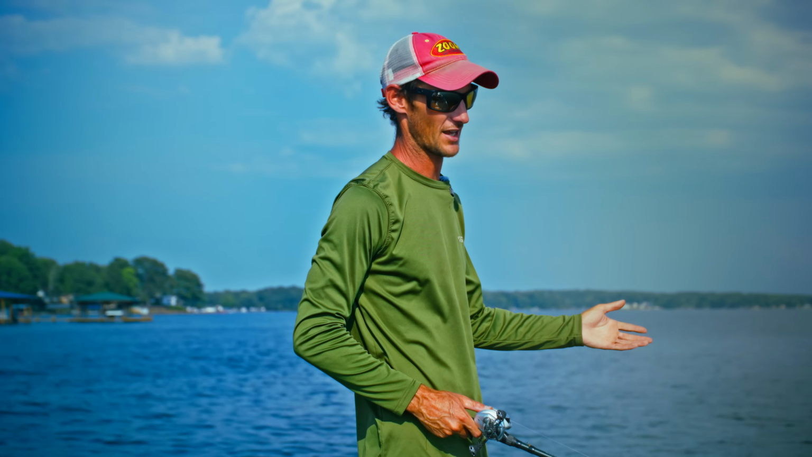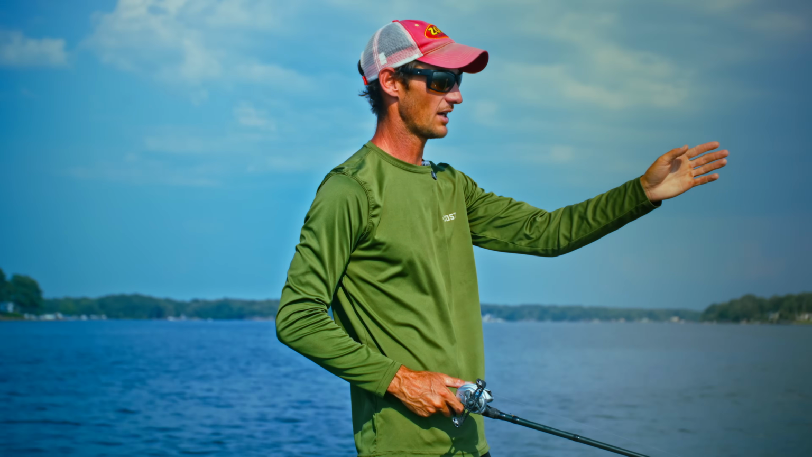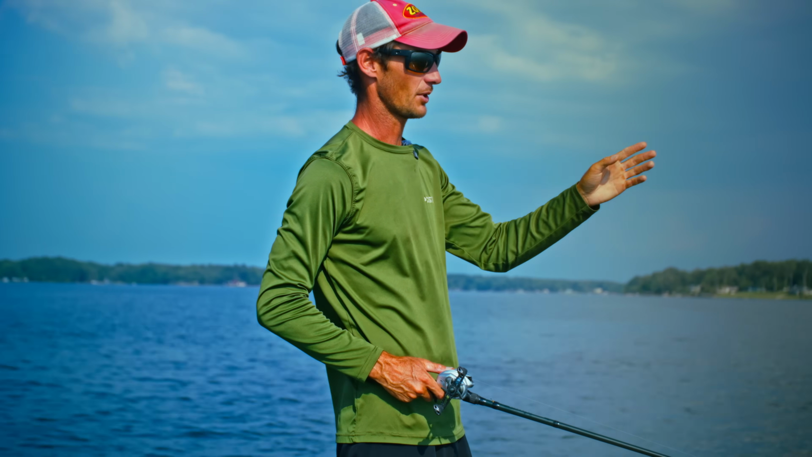You can see how many are there. Active target will show you how many are there and show you exactly the direction to cast. But the whole key is the way you approach the brush. You always want to pull up, and you have to have a lineup on the bank. A lot of people use marker buoys if you don't have front sonar.